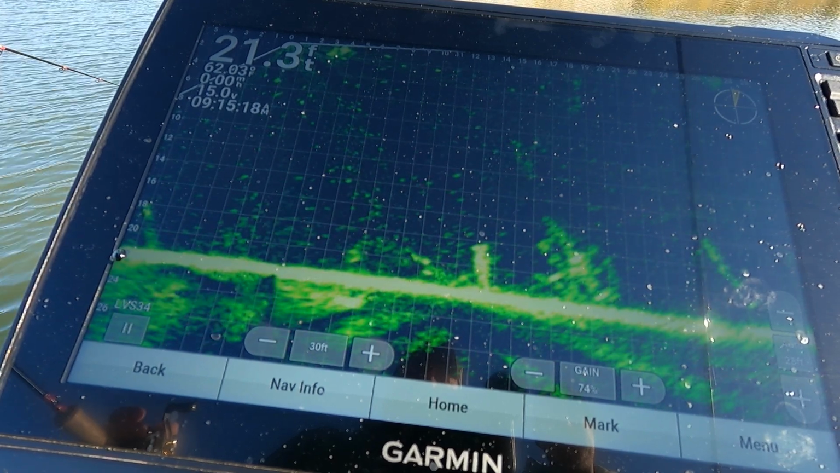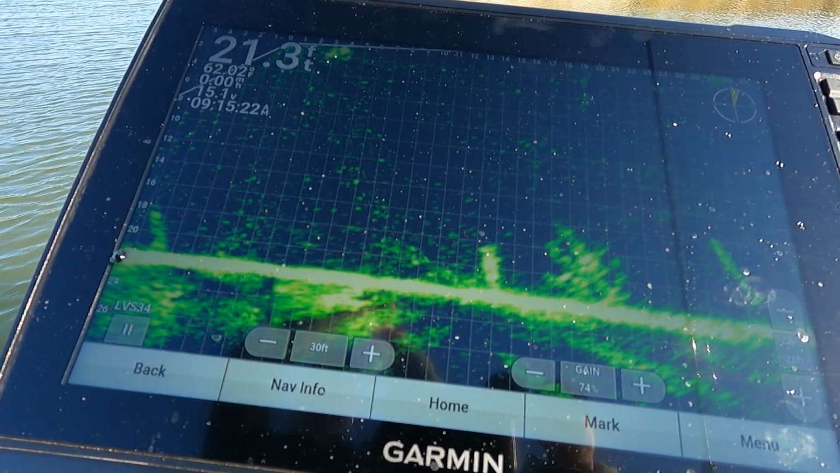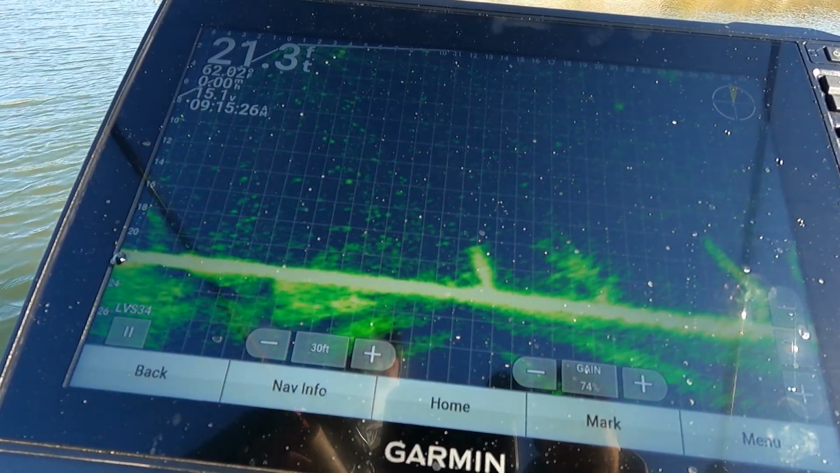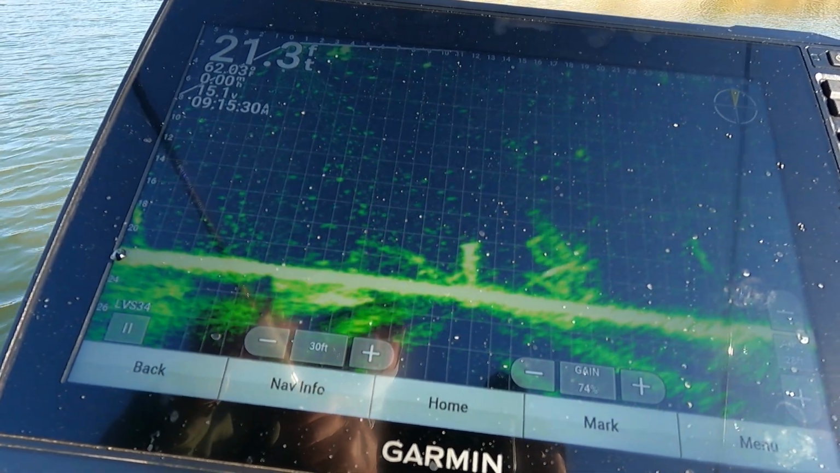There's another one, smaller, but well, I caught the tree. So I caught the tree. I'm going to let it off. I'm just going to sit here while he fishes for this fish. While he drops on this fish, rather.